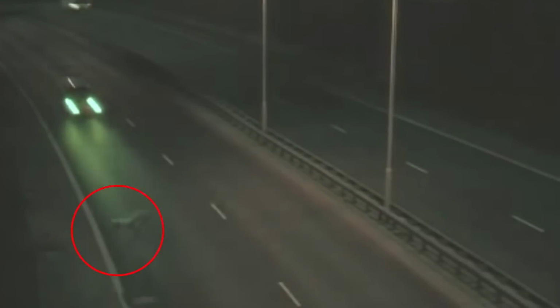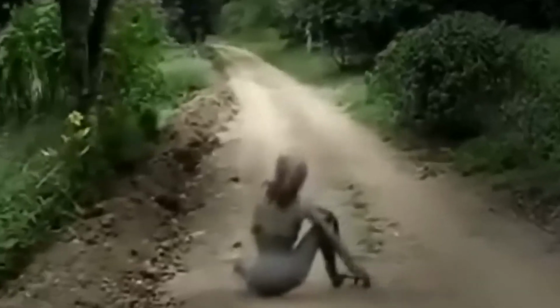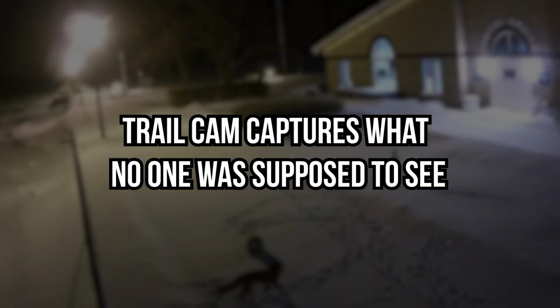Every now and then, you'll see a clip or a photo that leaves you wondering, what happened? And to figure out those iconic, miraculous, scary, and entertaining happenings, here are the most incredible trail camera captures that no one was supposed to see.